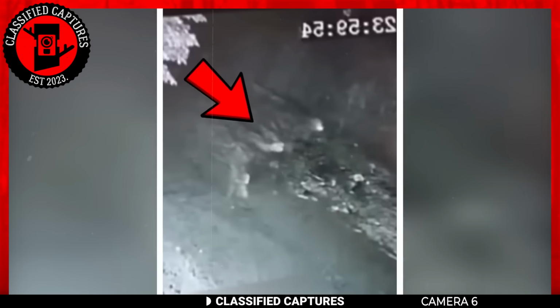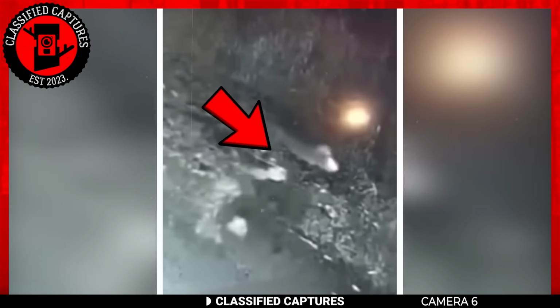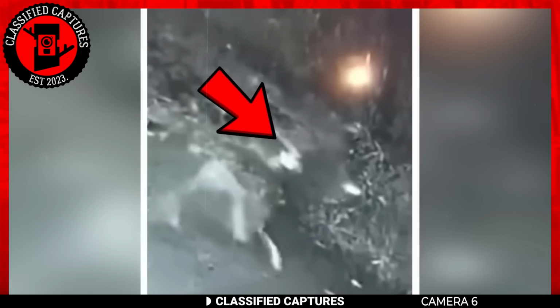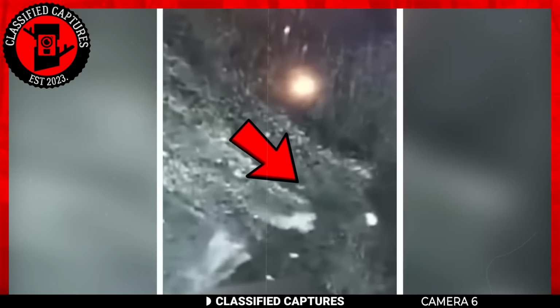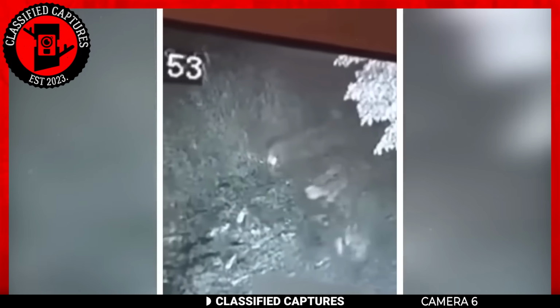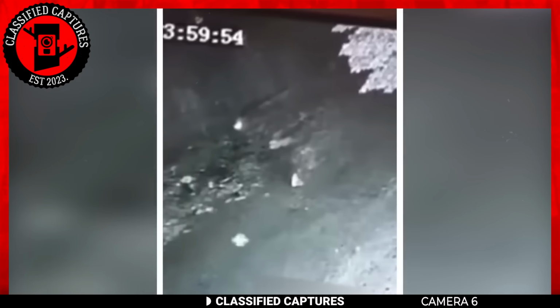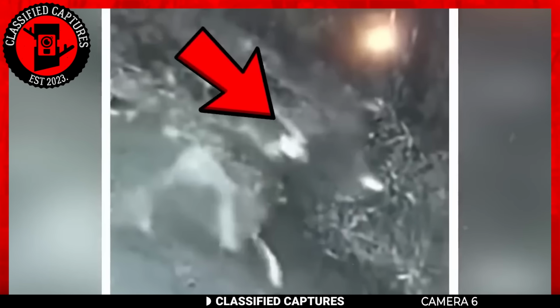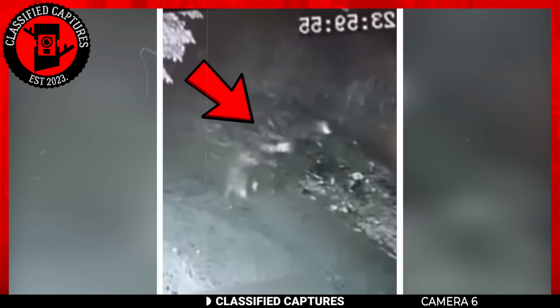However, you can see what looks like a head on both entities, and those heads look inhuman and horrid, like something out of a horror movie. I know the owner of the footage won't look at the forest the same after seeing this footage. Who knows what else roams the woods and our streets at night when we go to sleep? Definitely not me.